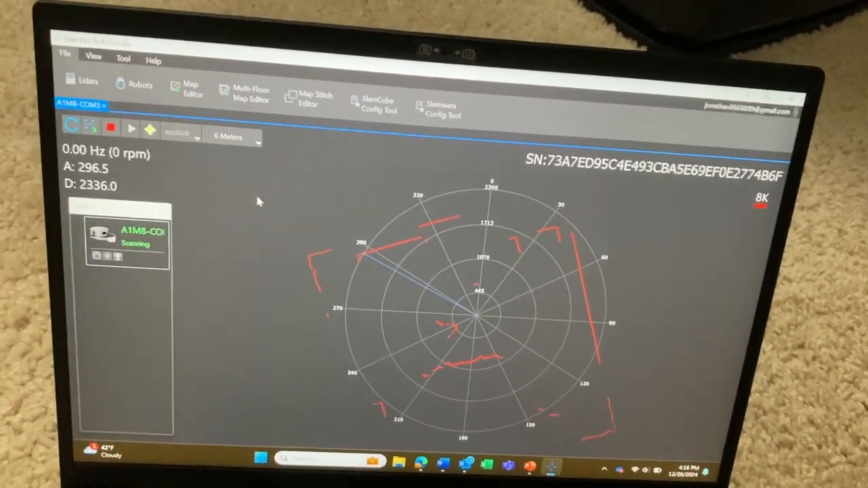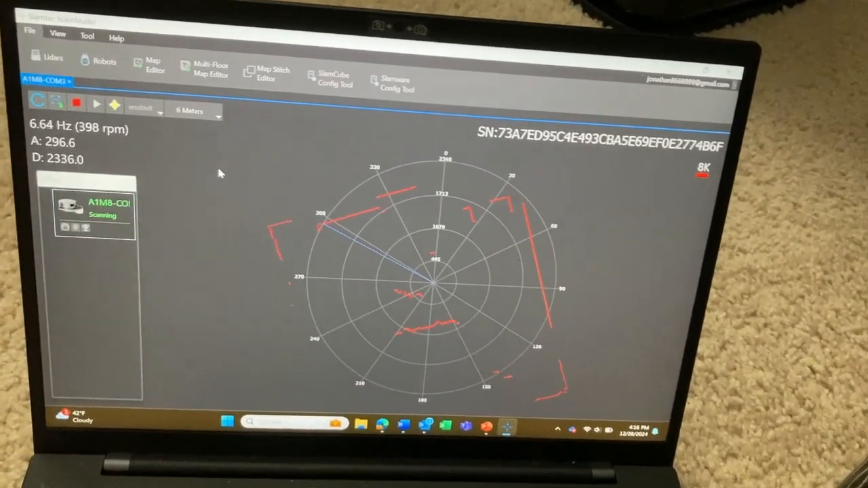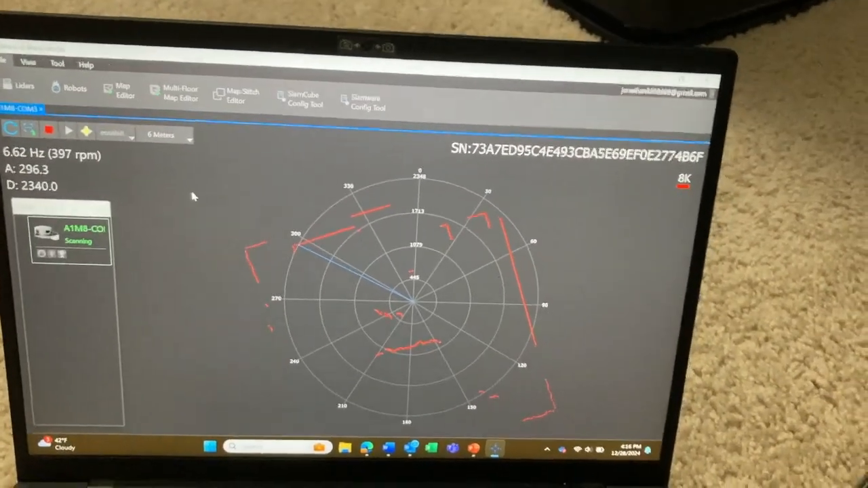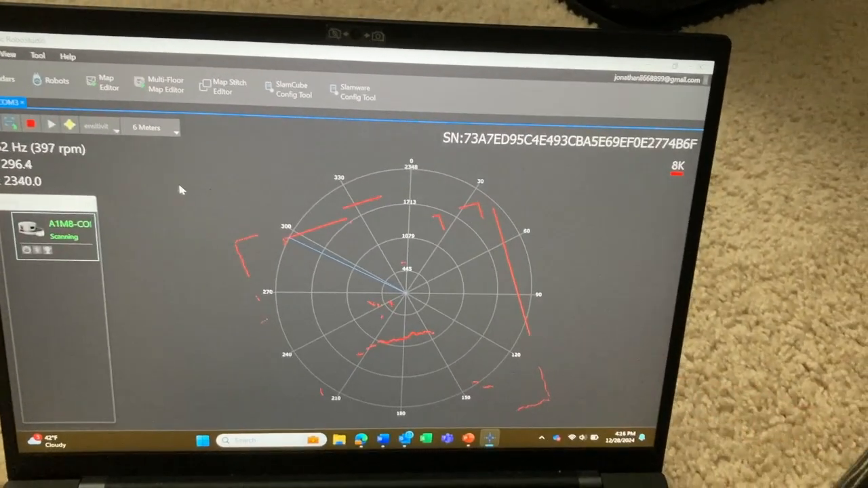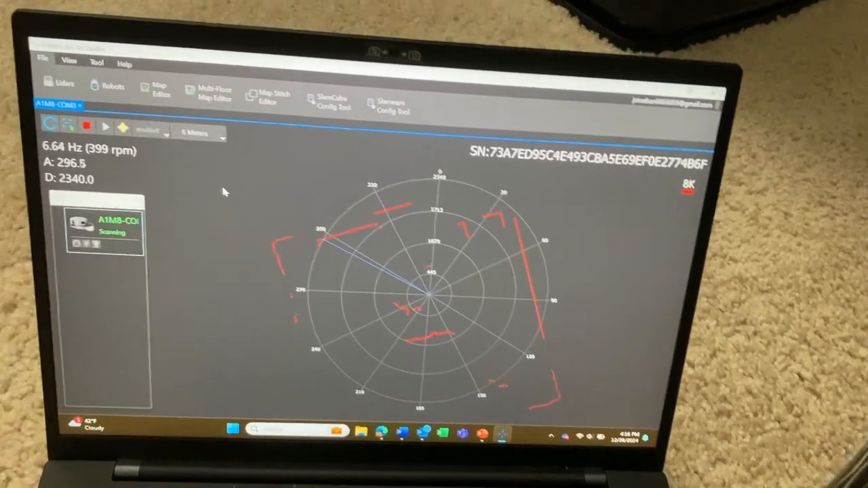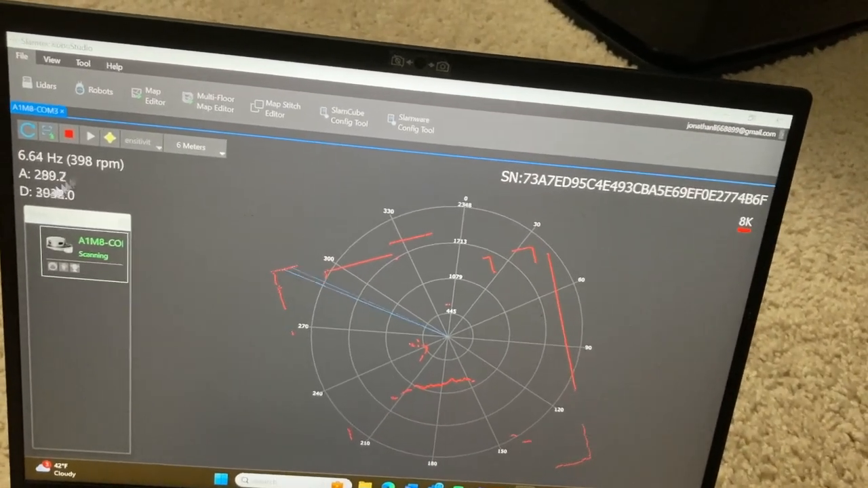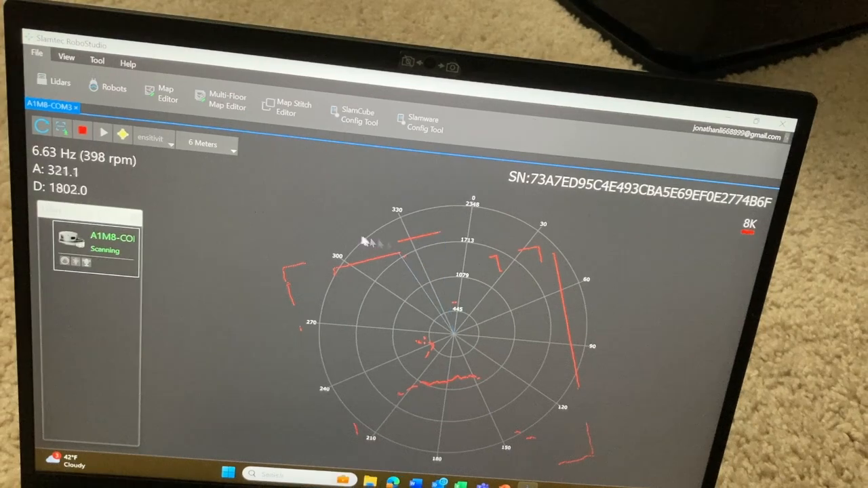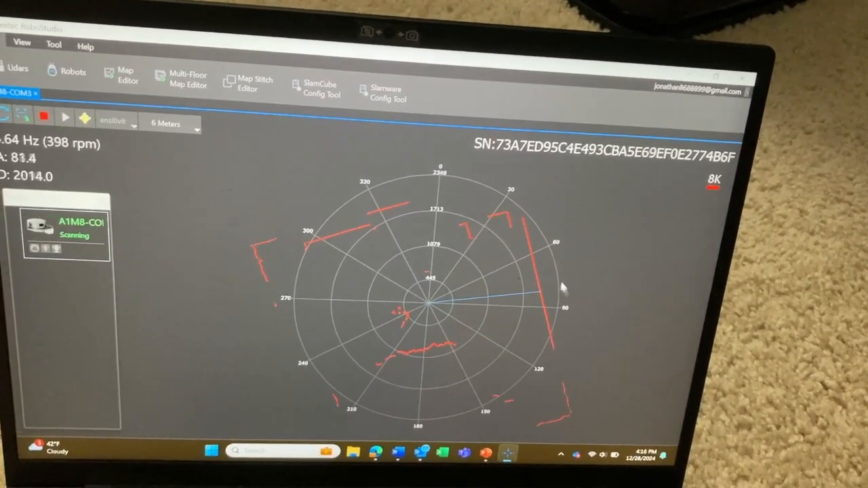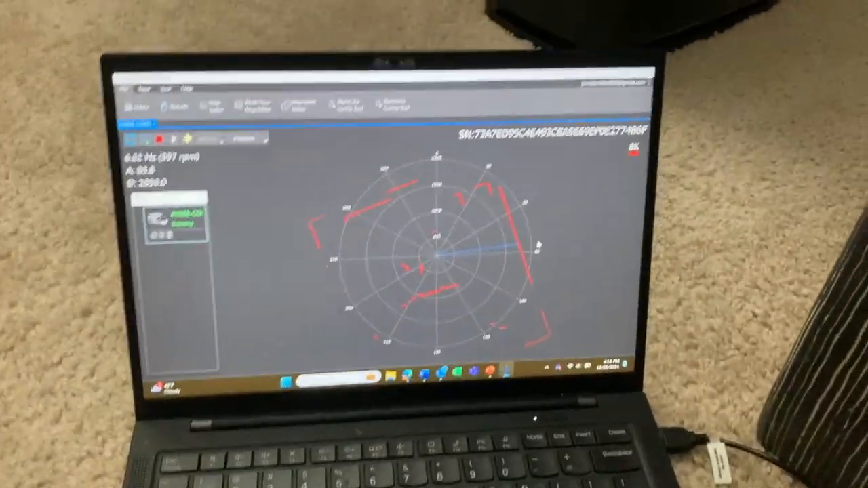If I start scanning, it'll map all the points that it currently sees. Well, I already mapped it before I started recording this, so it already has all the data points there. This is basically my room, and what the software can show is the angle in degrees and the distance in millimeters. You can see the distance from a wall, or objects, from the LiDAR.